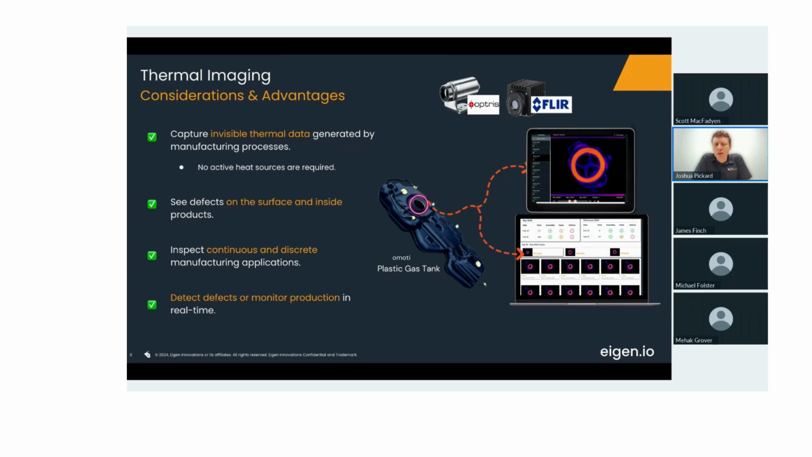These thermal cameras can also see defects both on the surface of the part, looking for different types of surface defects, but also inside products, because the heat profile of the image changes depending on internal properties. So looking for things like voids in plastic parts is a very good use case of thermal imaging.